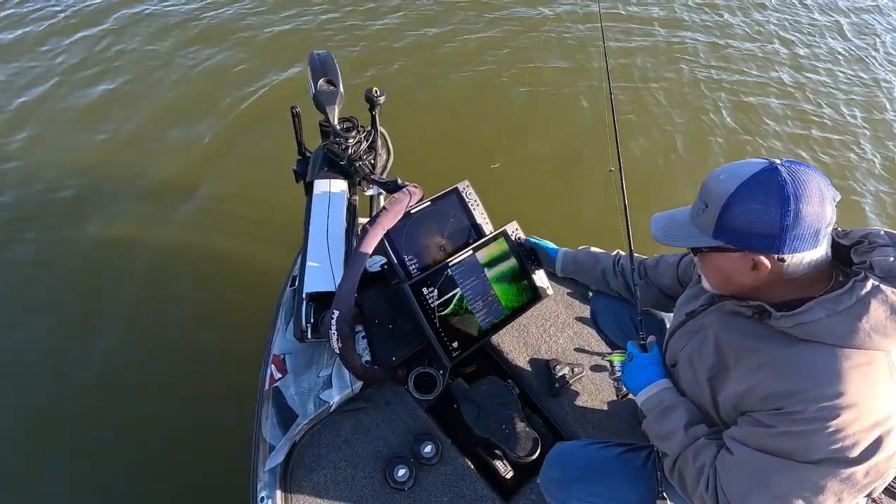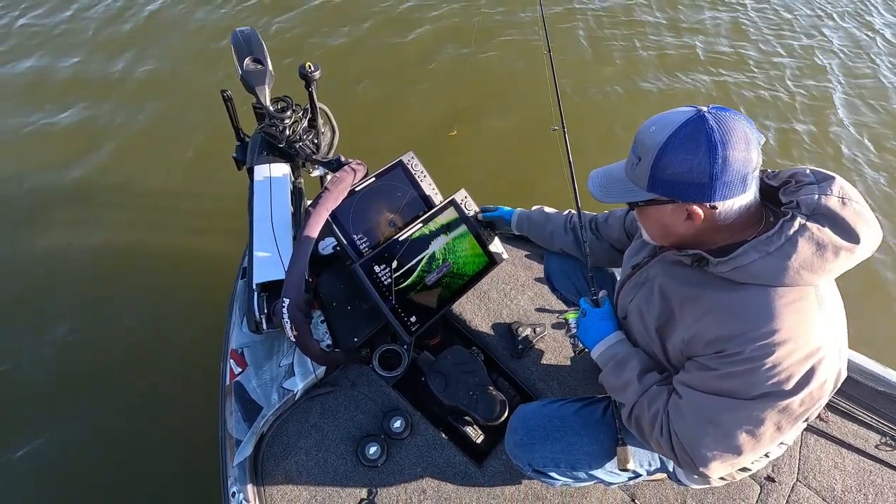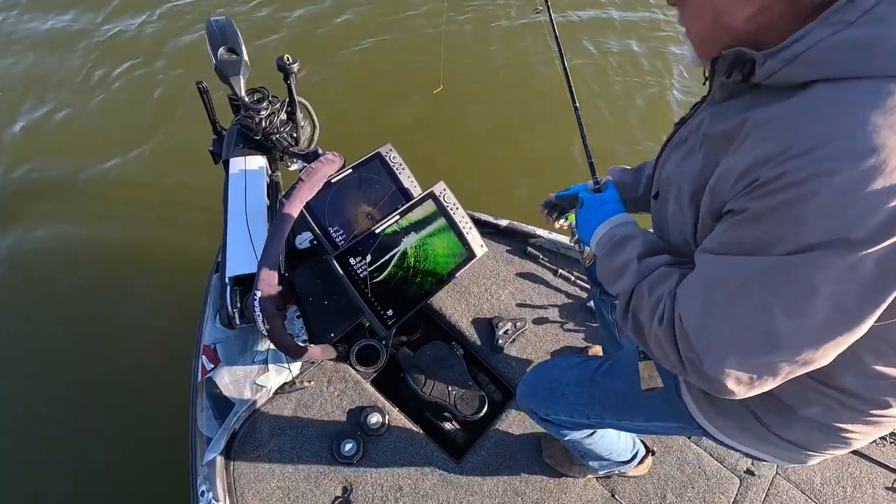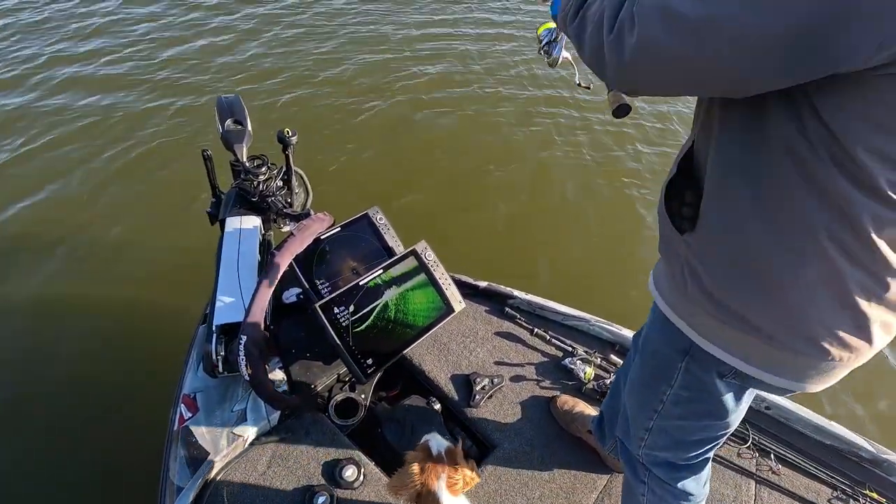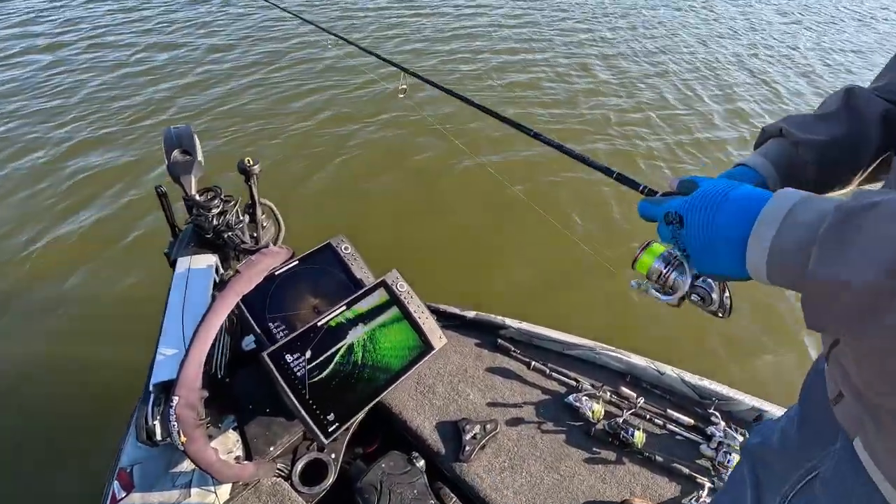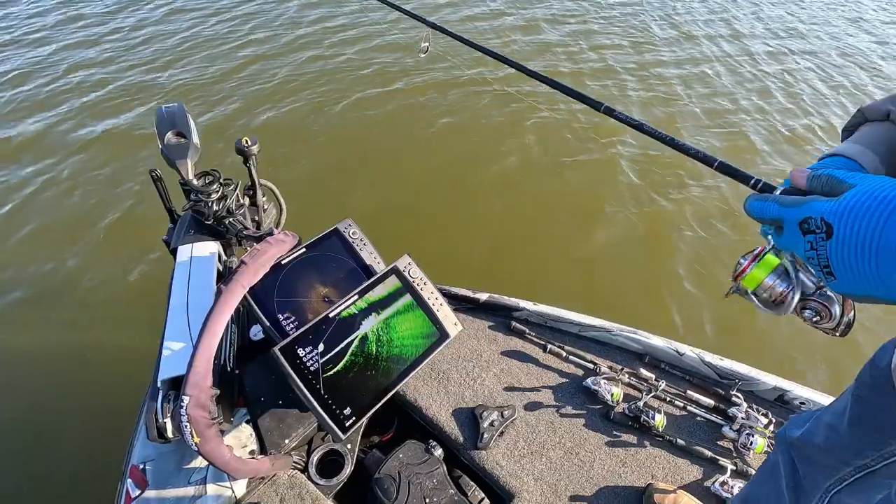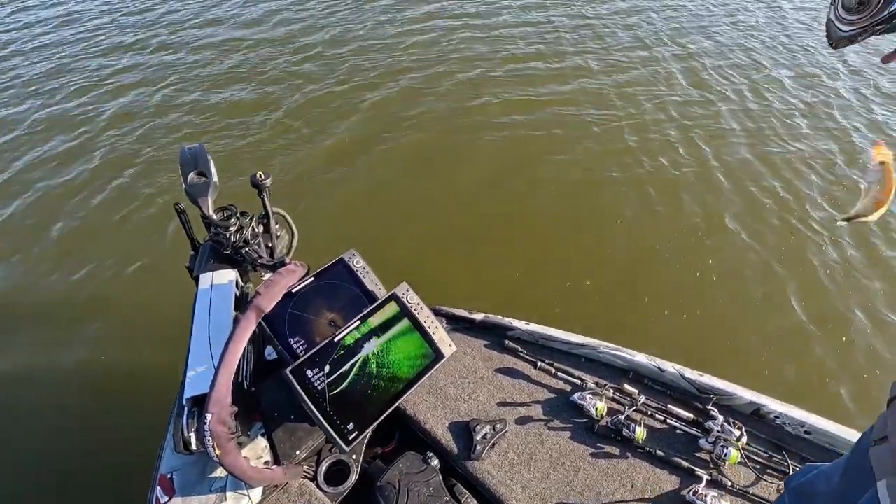So I'm going to zoom in a little bit to get it more fine-tuned. Let's go with that right there, and that arrow, the direction it's pointing, target lock. There's my jig just hit the water. I'm coming over the top of it. There's a fish. Little guy, but that's how that works.